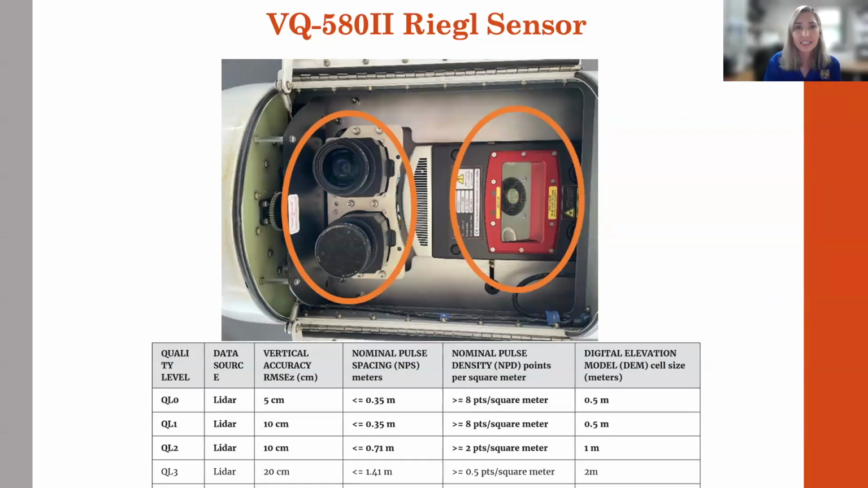The belly of the plane has a pod with doors that open, and there's a plate specifically made to hold that sensor. The data analysts are with the New Mexico Consortium, just as they are with the TLS. They report that the data quality ranges from 0 to 1, and sometimes it's even a little too high quality and it causes more noise. Along with the LiDAR sensor, there are 2 cameras that also take high quality imagery.